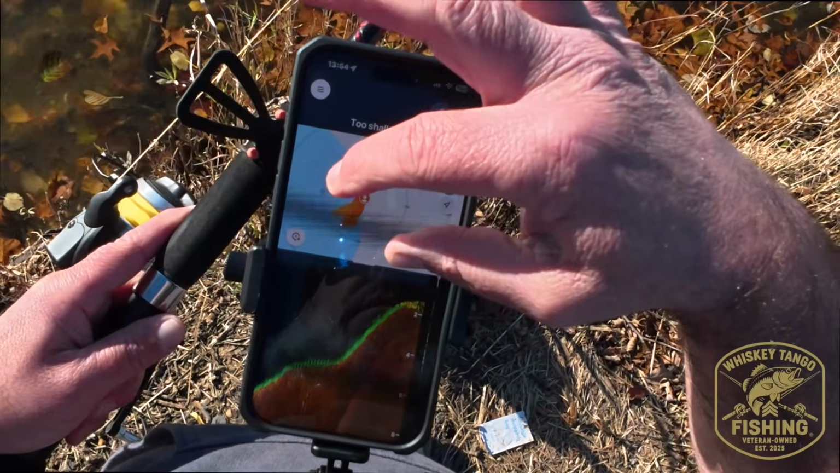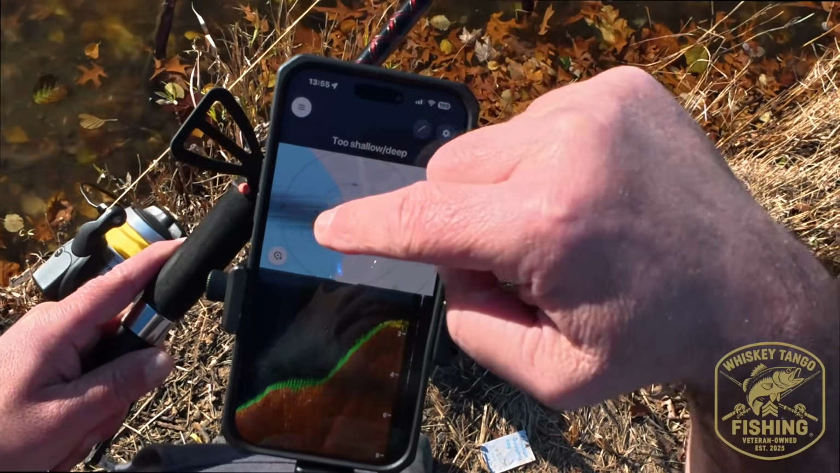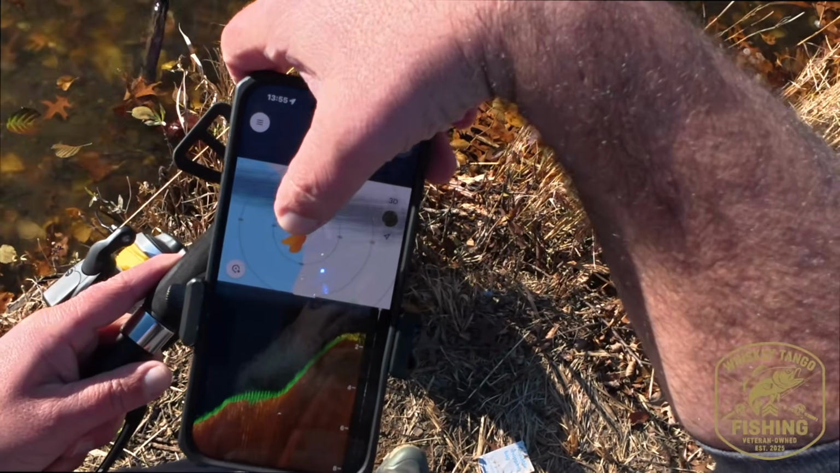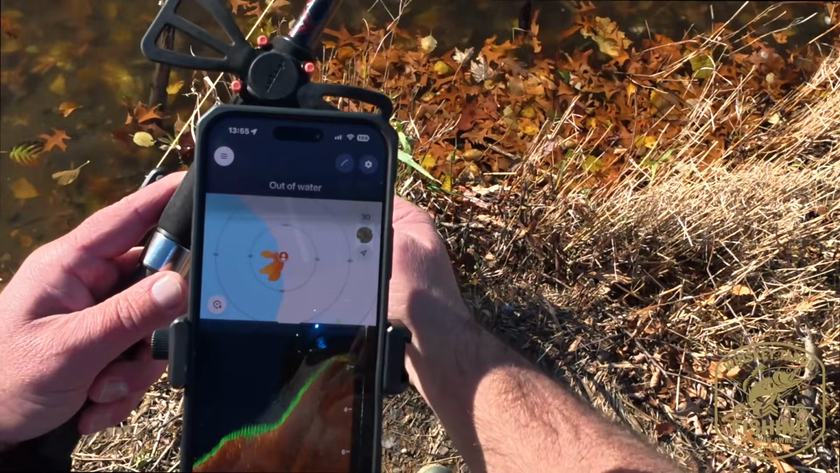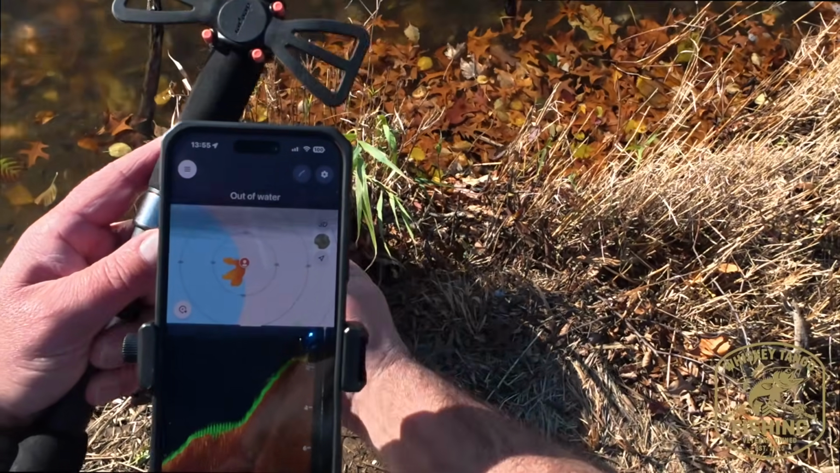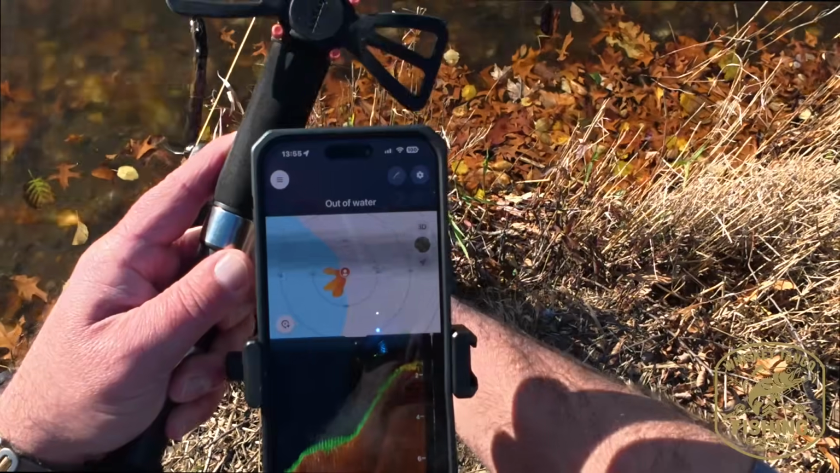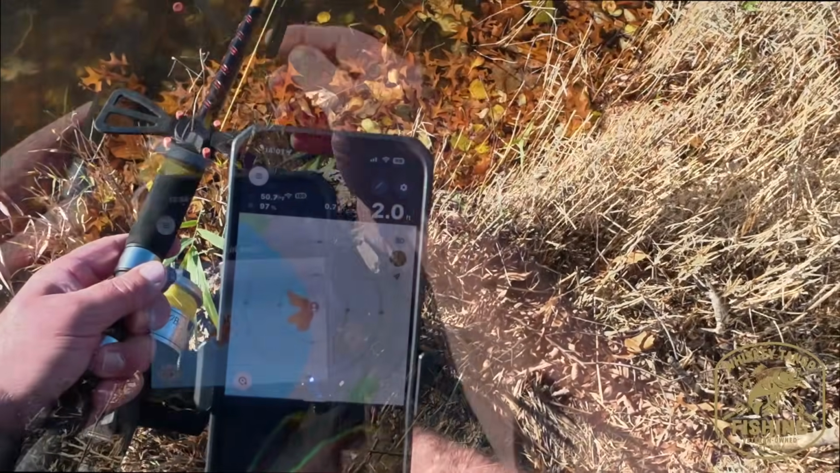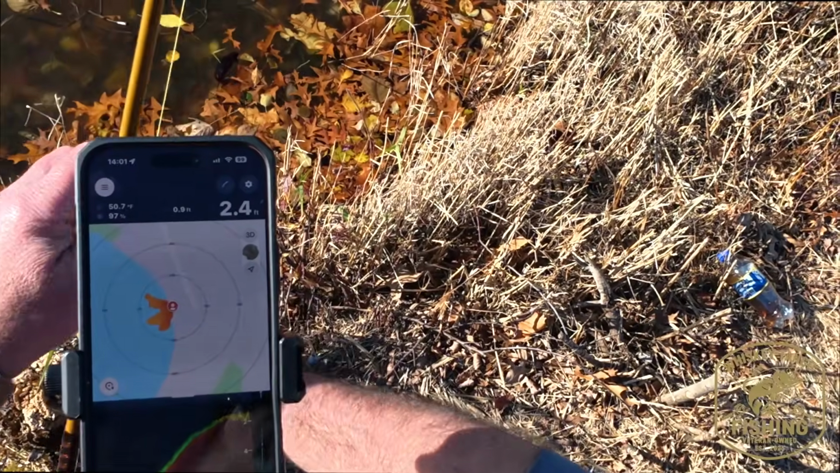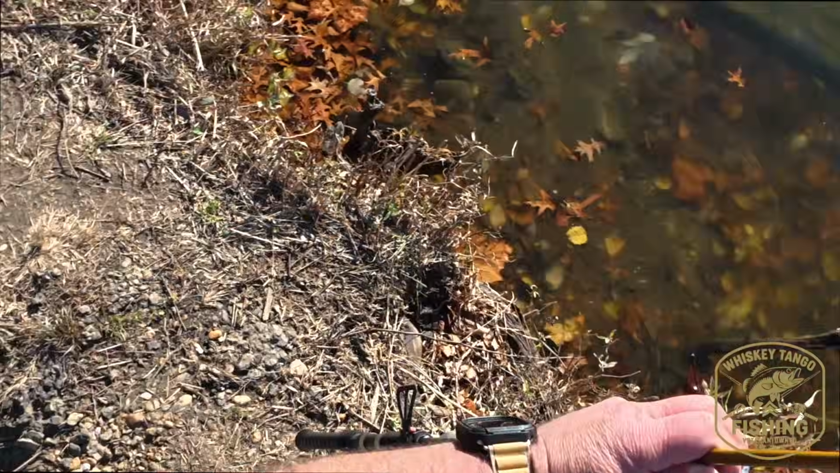So sometimes it takes a minute, but it should update, and there it just did, where I just cast out and recorded. So after I remove it from the water, it goes ahead and updates the map. So overall, the connectivity is really good with this unit.